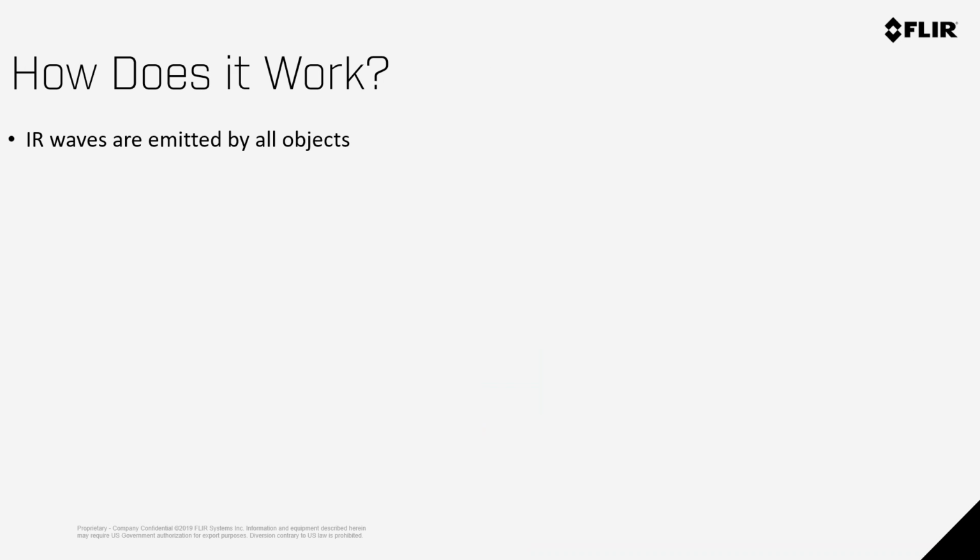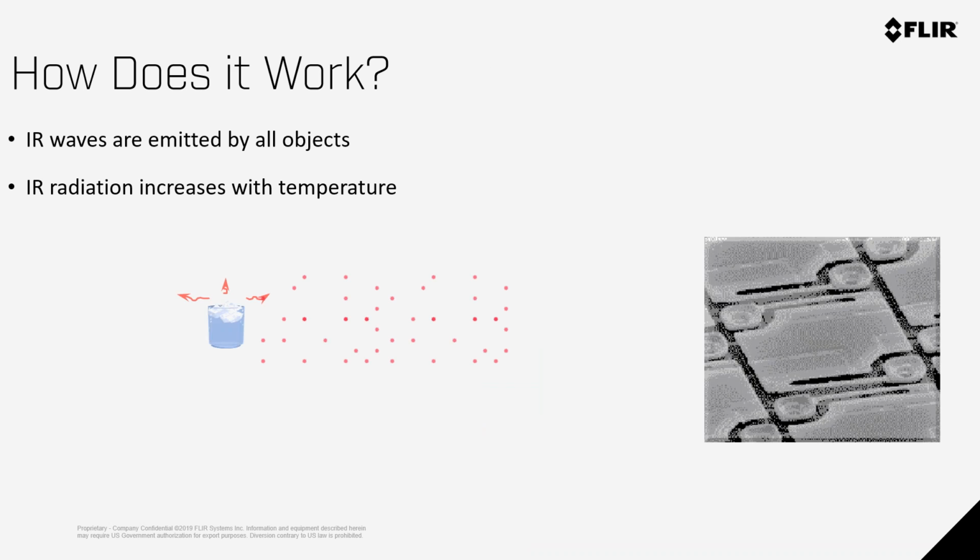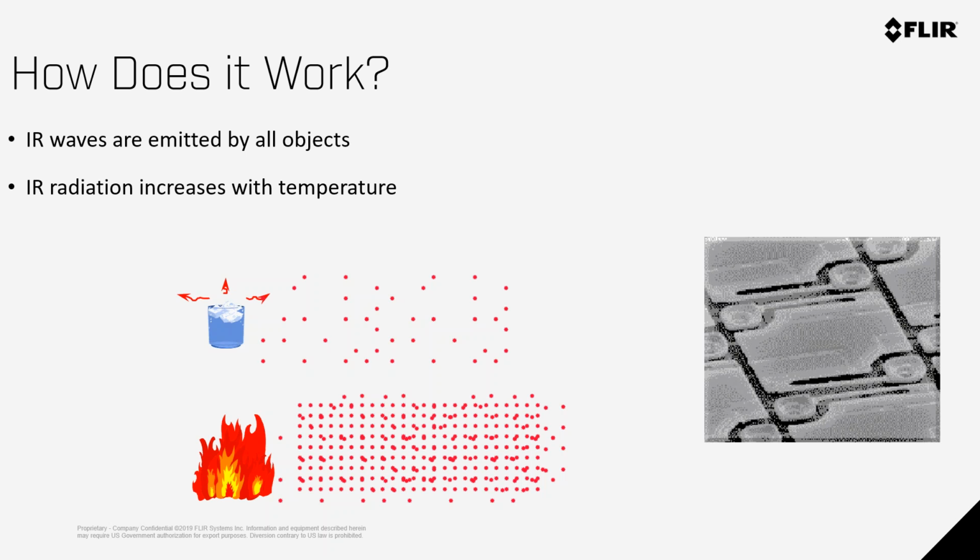So how does it work? Every object in the universe emits infrared radiation. The hotter the object, the more radiation that it can sense. And inside the camera is a sensor that is sensitive to this radiation. So whether it's ice, whether it's a cold day in Vermont or a hot day in Arizona, that radiation from every object hits the detector.